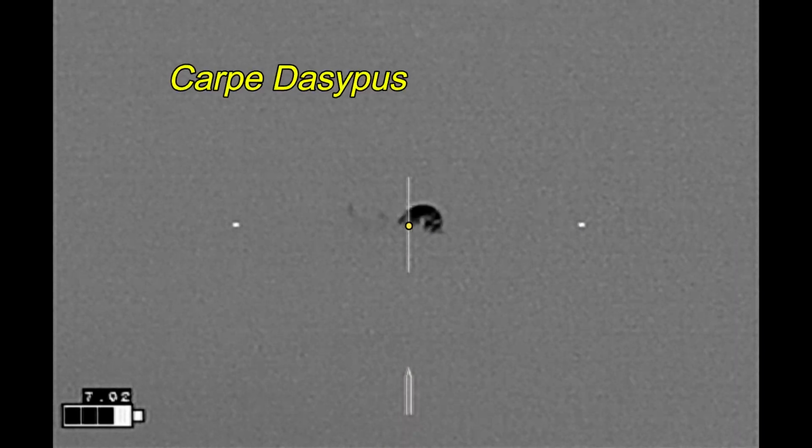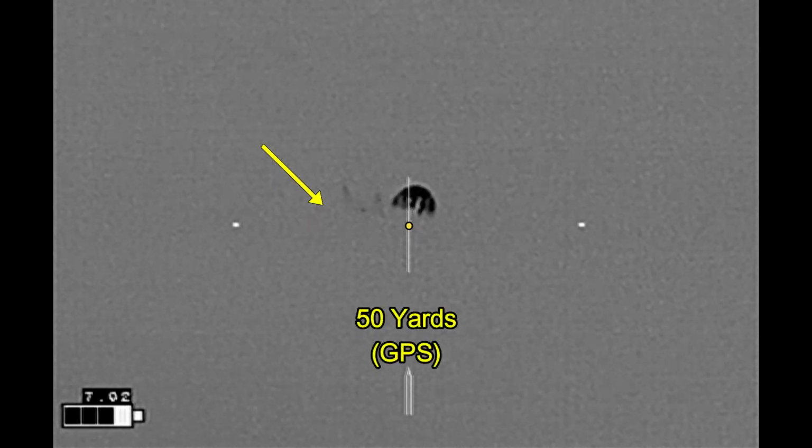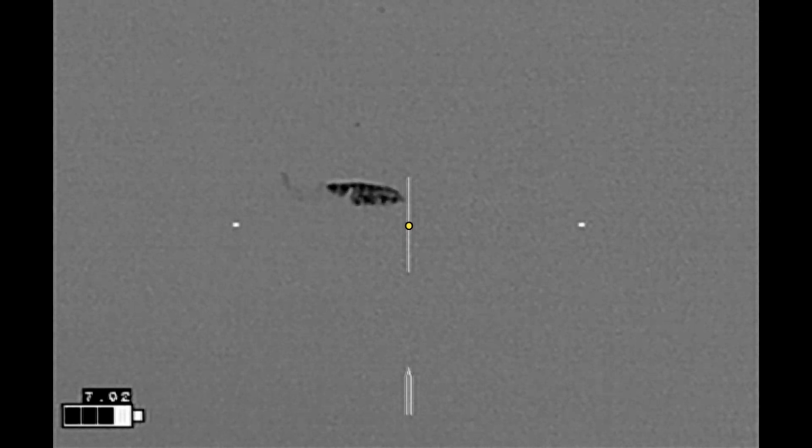And carpe dasypus, I have an armadillo, I think, feeding on the blood of a dead armadillo that's next to it that I killed the night before. So I drop him right there.